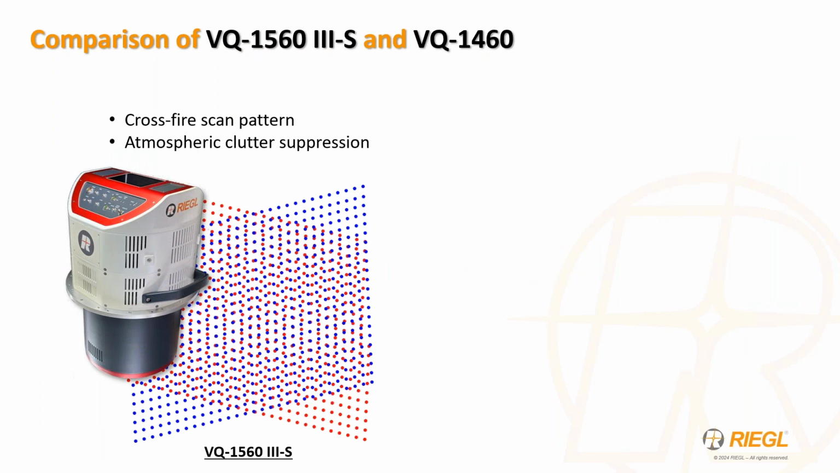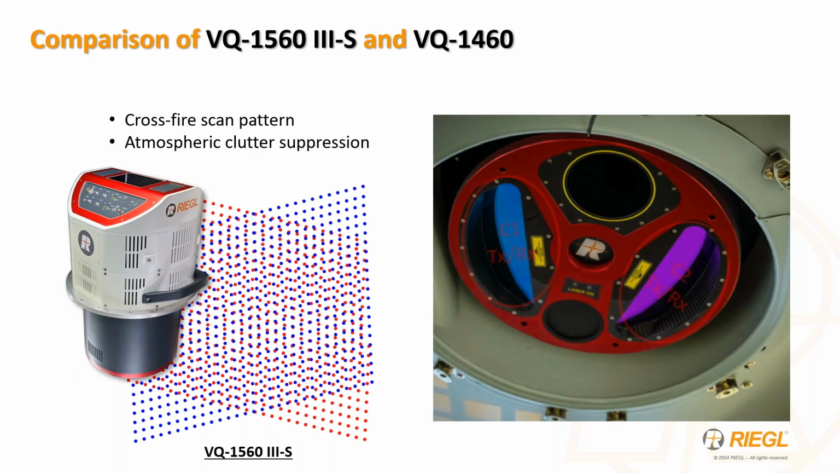Now, when comparing the 1560 Mark IIIS to the VQ 1460, visually very similar looking sensors, they both are dual laser designs, but very different scan patterns. The 1560 Mark IIIS counter rotates and pitches the independent beams to create the crossfire scan geometry you see here from the interleaving of the two matrix scan patterns. And this has been proven to be extremely effective for vegetation penetration and really has endeared it to those looking for a sensor that excels in all applications, particularly those that demand vertical structural detail.